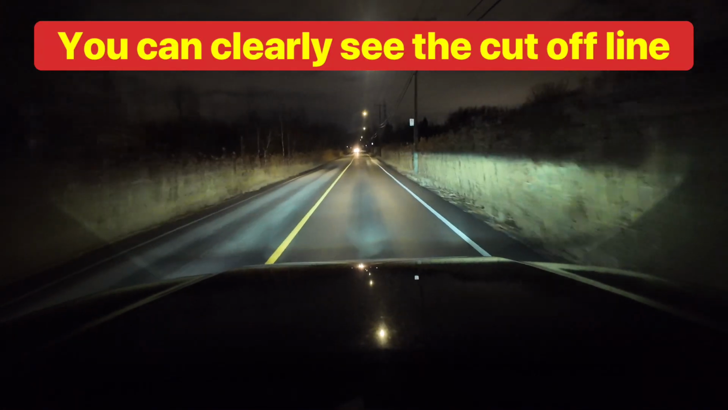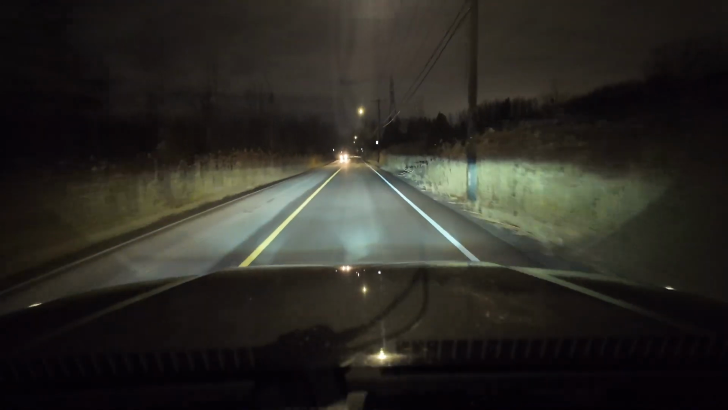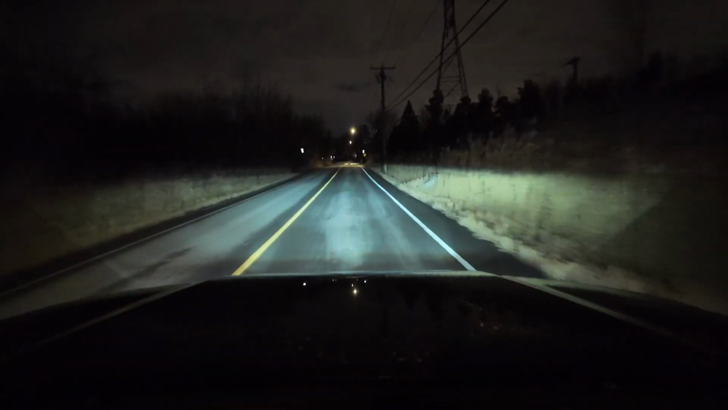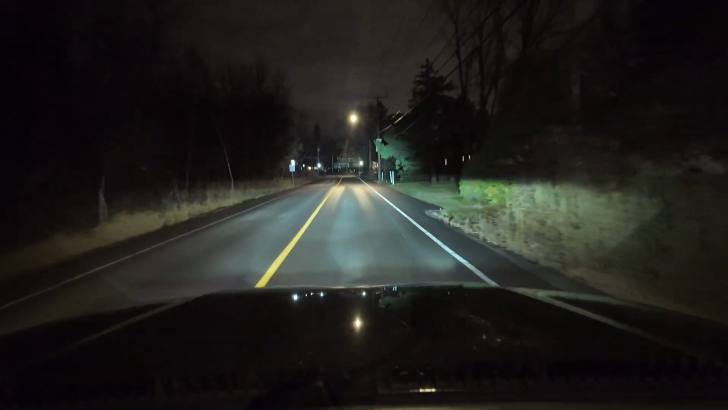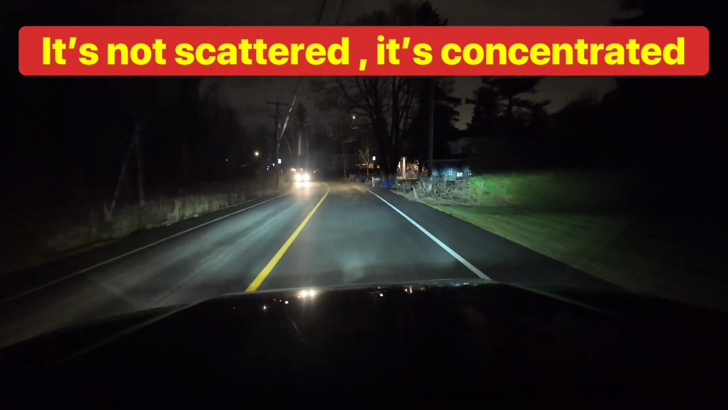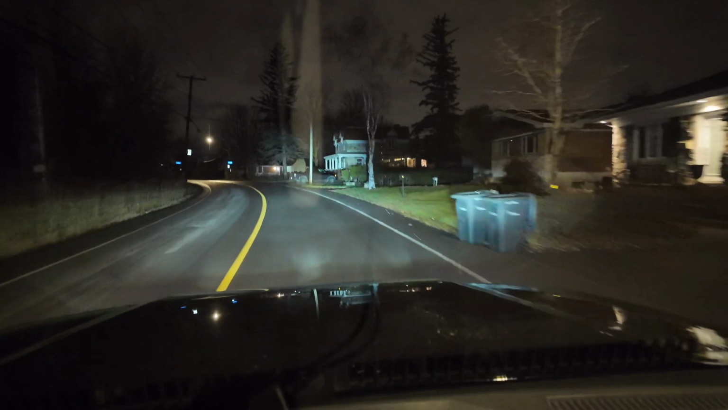So again, guys, this is the low beams. I haven't even yet turned on the high beams, and while this car passes, I'm going to show you. So those are the high beams. You see how it just illuminates everything? Those are the high beams. It just lights up the whole area, like top, left, right. There you go.